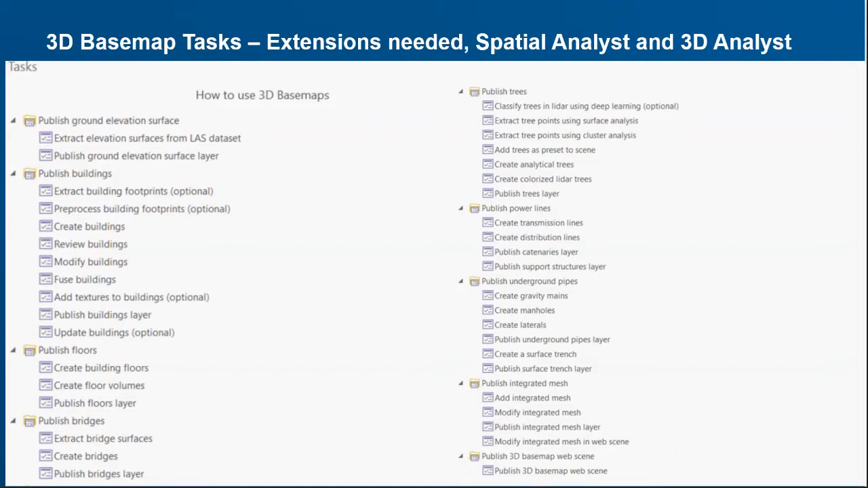Publishing trees is where there's a lot of different options I was telling you about. The three that are listed there, the first one is to classify trees in LiDAR using deep learning. And it says optional there for a reason. Classifying trees using deep learning on, say, a laptop can take a long time.